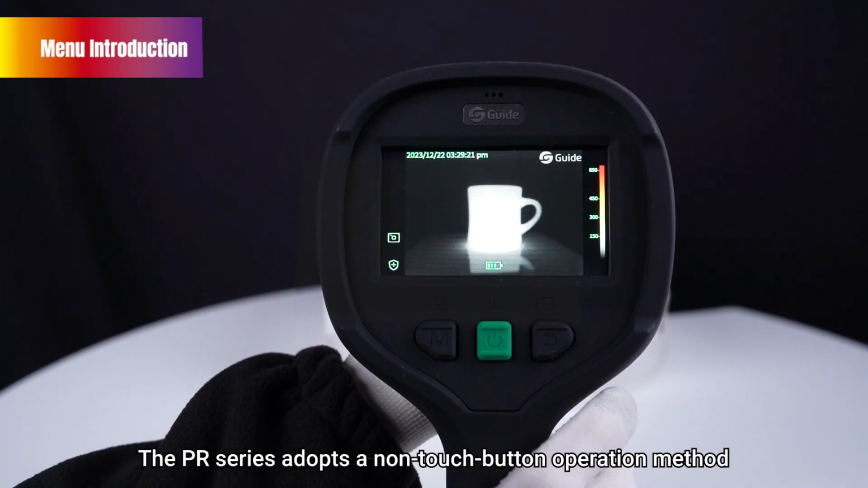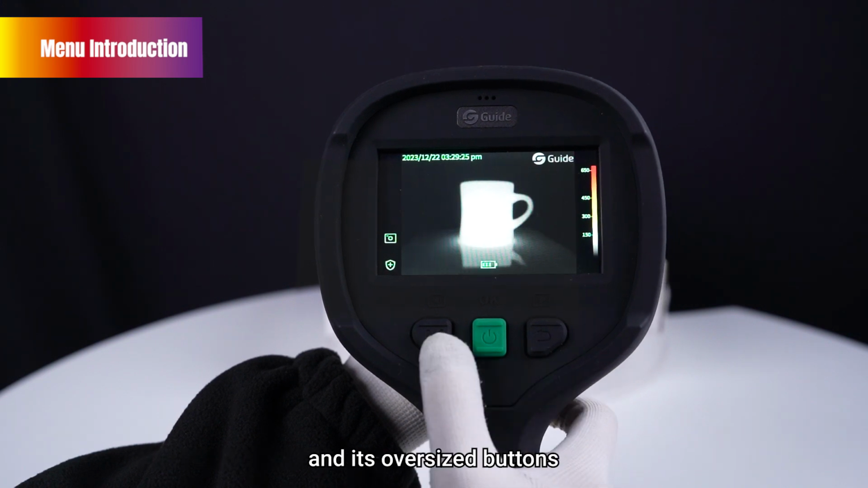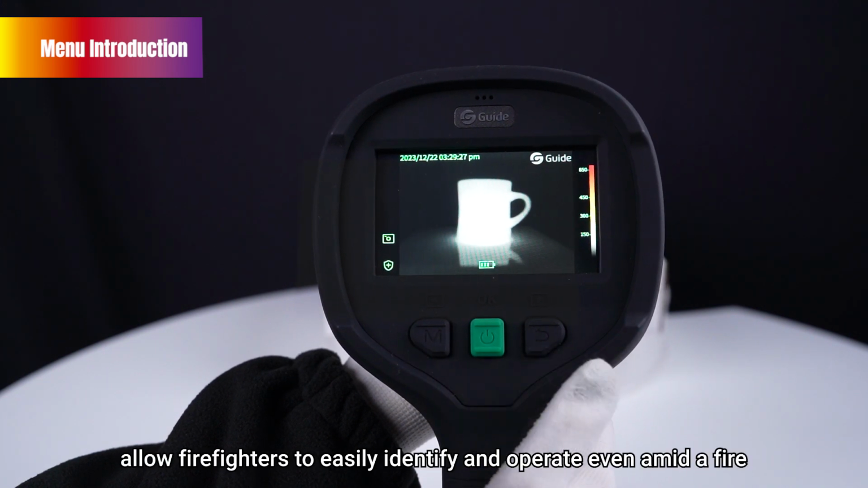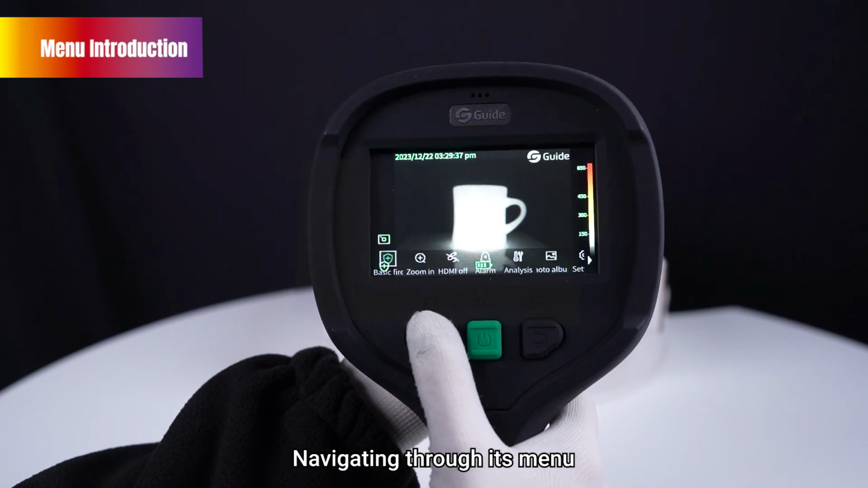The PR series adopts a non-touch button operation method, and its oversized buttons allow firefighters to easily identify and operate even amid a fire, navigating through its menu.